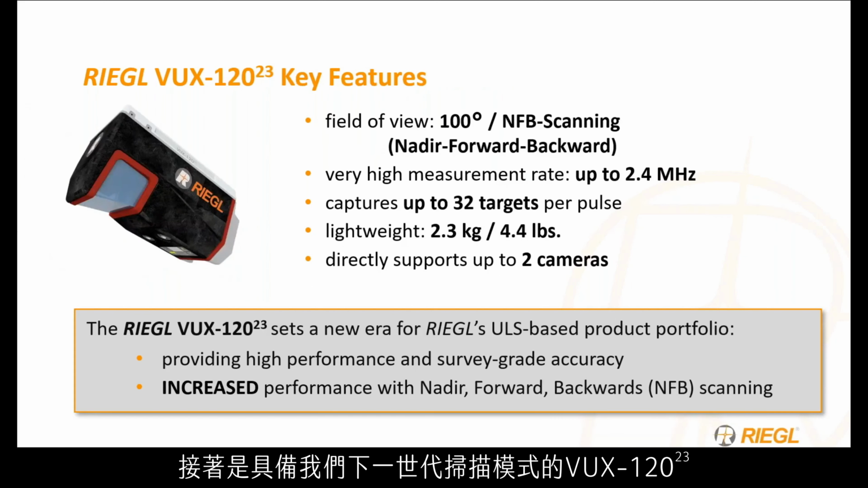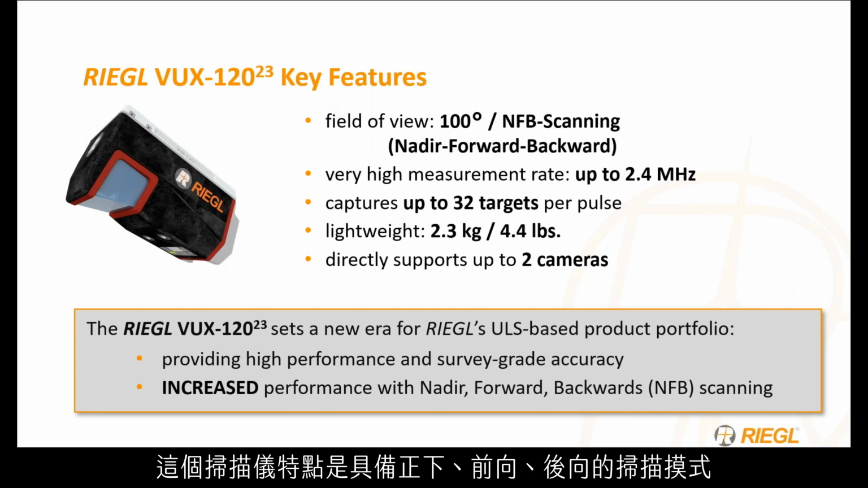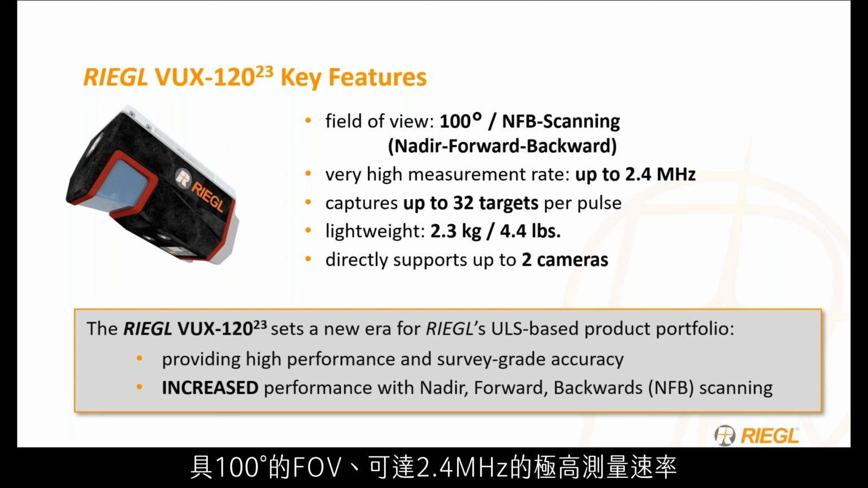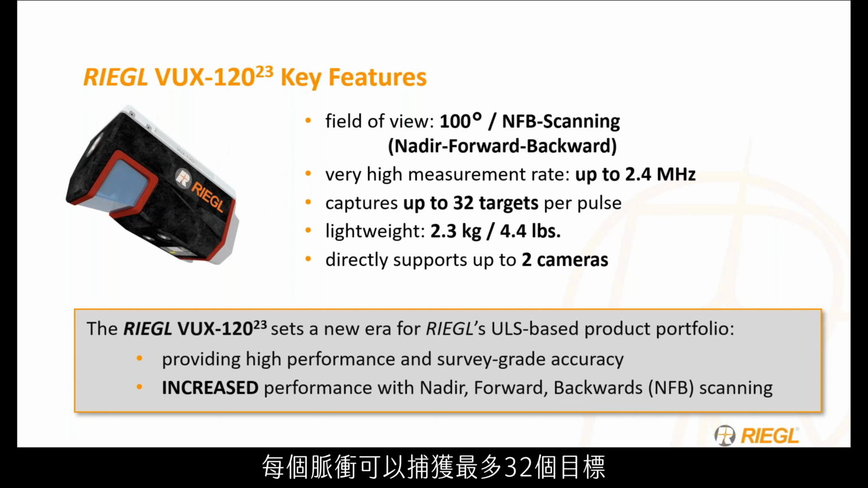Coming to our next generation of scanning pattern with our VUX 120-23 edition. This scanner features our nadir forward-backward scanning pattern, which I'll explain more here in a couple slides, at 100-degree field of view, an extremely high measurement rate of 2.4 megahertz, and will capture up to 32 targets per pulse. With this large number of targets being captured off one pulse, it's extremely easy to punch through vegetation for any forestry or agricultural needs.